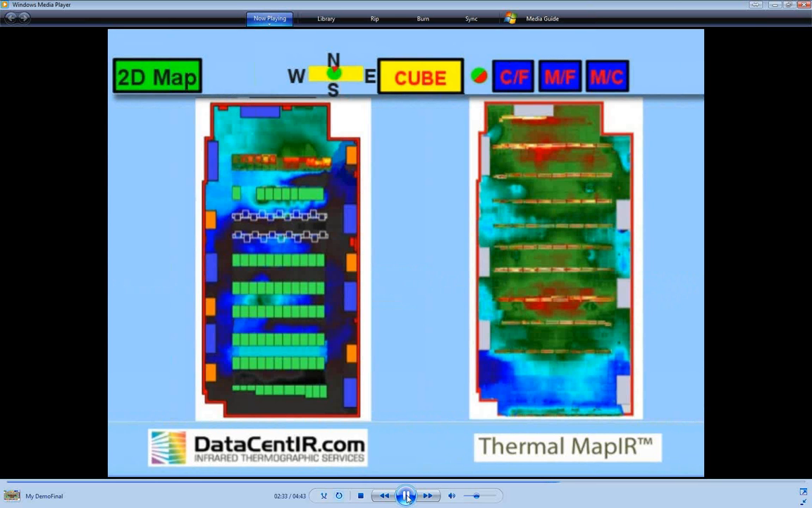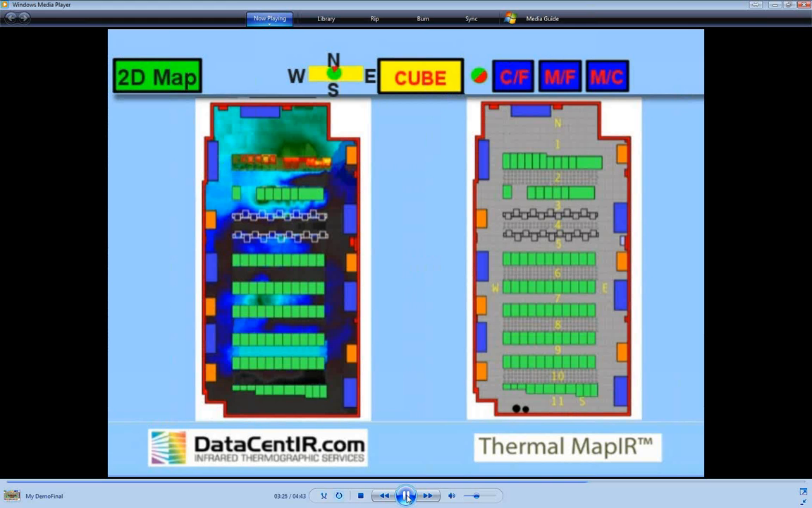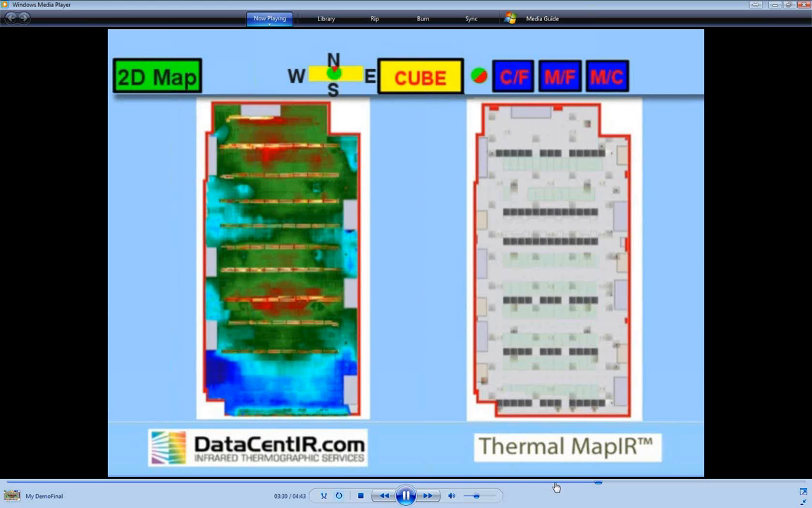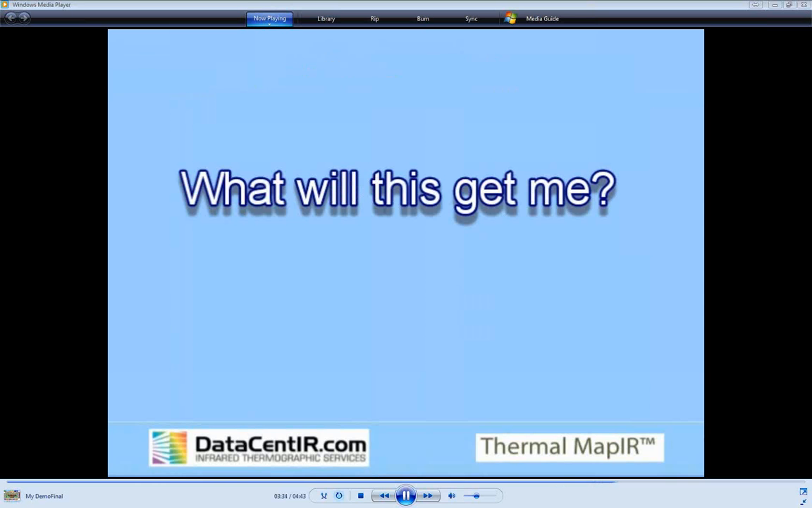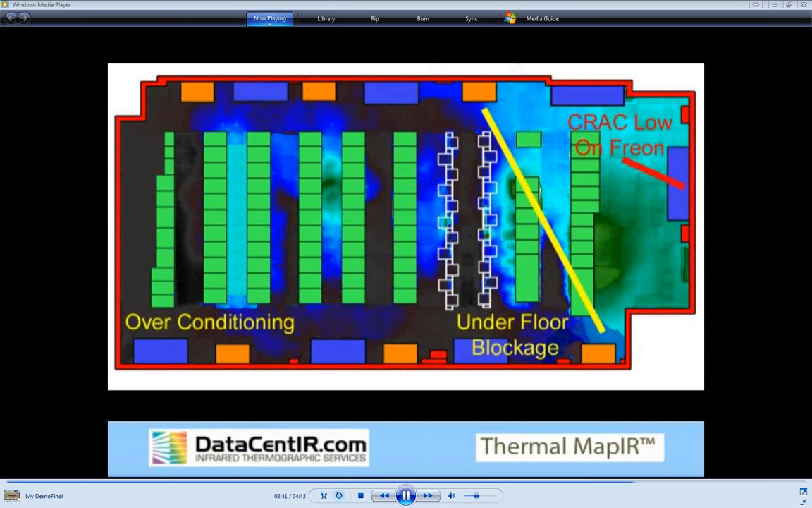The floors and ceilings are captured and combined into single images. These can be compared and examined in detail. The floor and ceiling images are also presented with map images so that the details can be located against clear references. At the end of the day, it is important to understand what you can gain from creating a thermal map. Here are 3 examples.